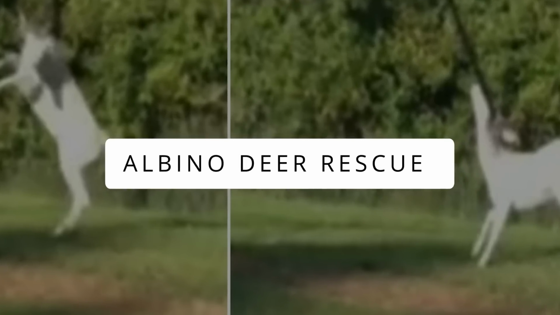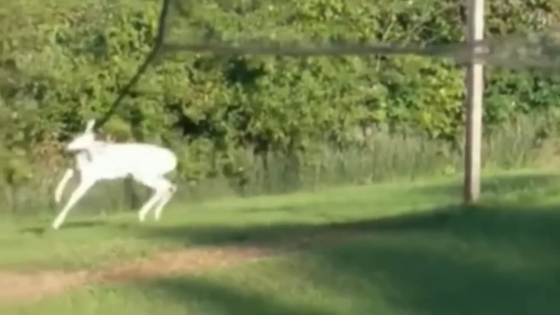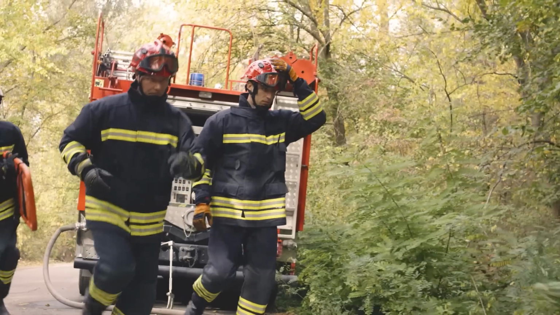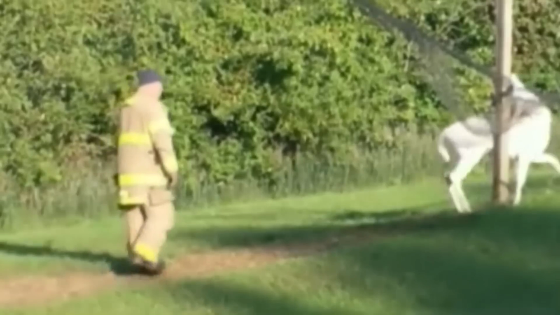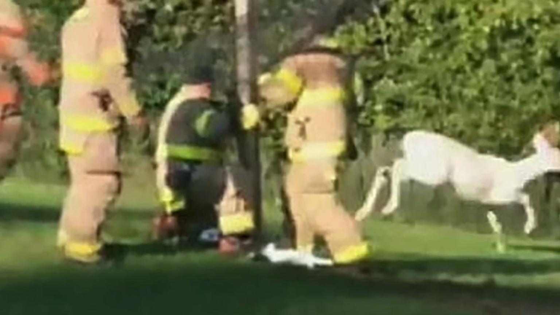Albino deer rescue. In September 2019, a rare white albino deer was sighted. But while the view is precious, it's kinda painful too, as the poor deer's antlers had become entangled in an outdoor netting at a driving range. Jumping and snapping in pain, the animal just couldn't free itself on its own. But thankfully, when the firefighters spotted this vulnerable beauty, they went into action. It took an effort of around 1 hour to free the iconic Mansfield deer, whose sighting is almost 1 in 30,000.